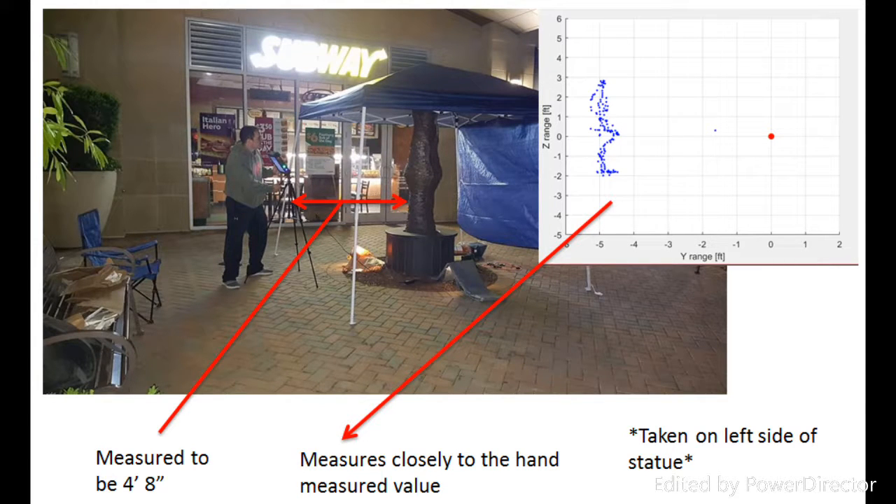I did state that I rushed the data collection, but in this picture you can see that the MATLAB graph shows the data is quite similar to what I measured by hand, 4 feet and 8 inches.